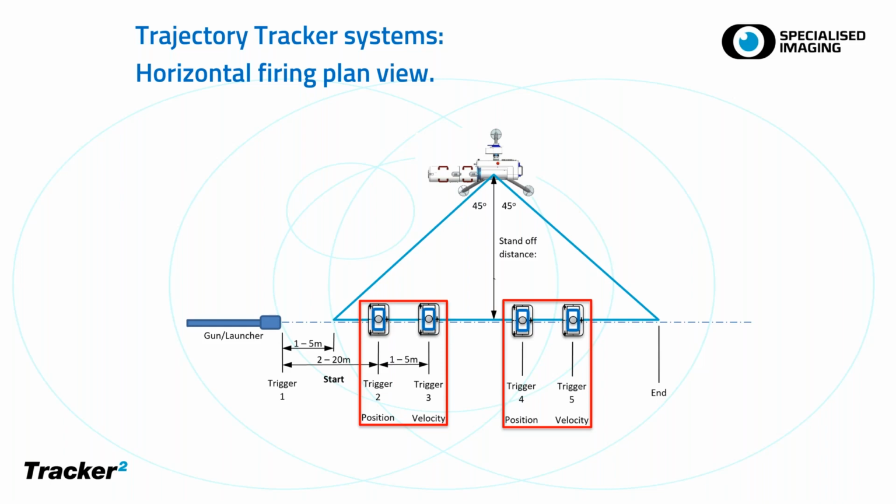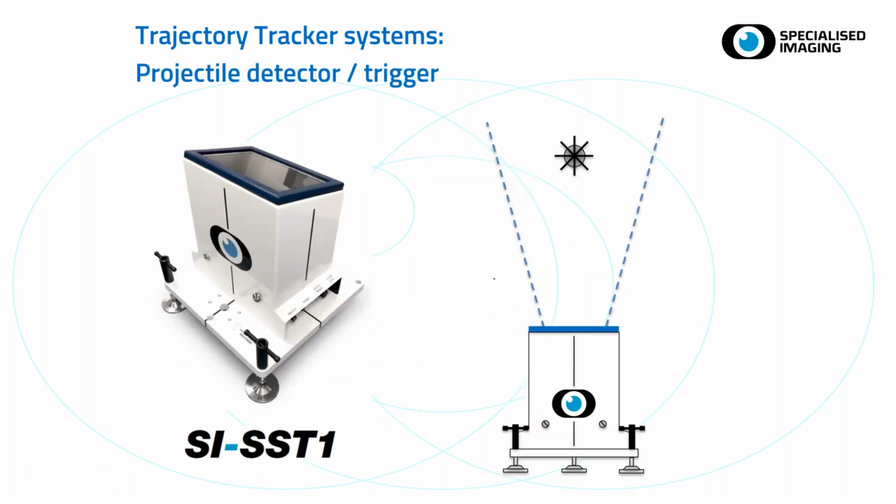And of course, if it really is unpredictable, you can put up to 5 or 6 further down range in order to make sure that the projectile is going to be in the field of view. And this is a typical sky screen type of projector. This is the one we make, but there are other ones out there as well.